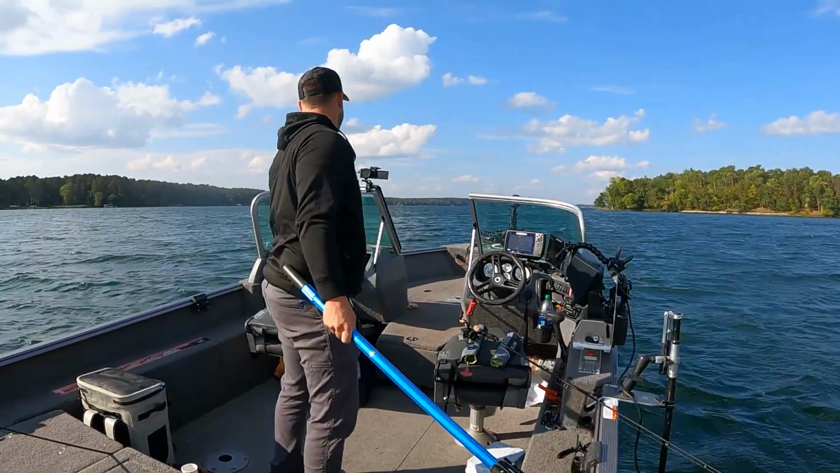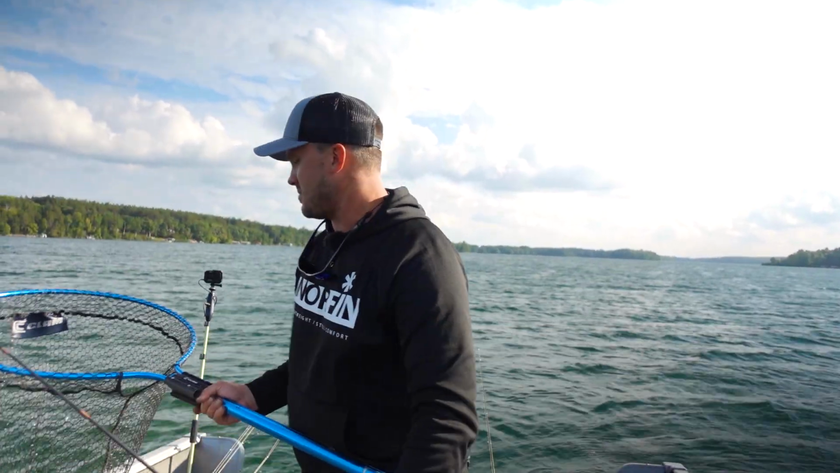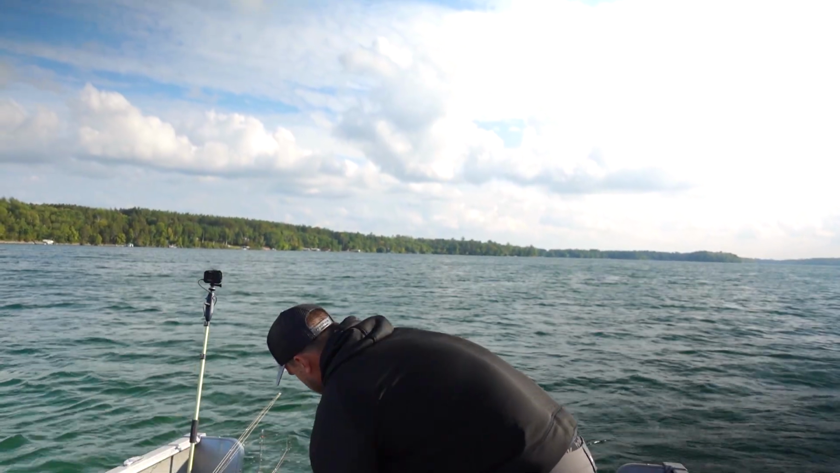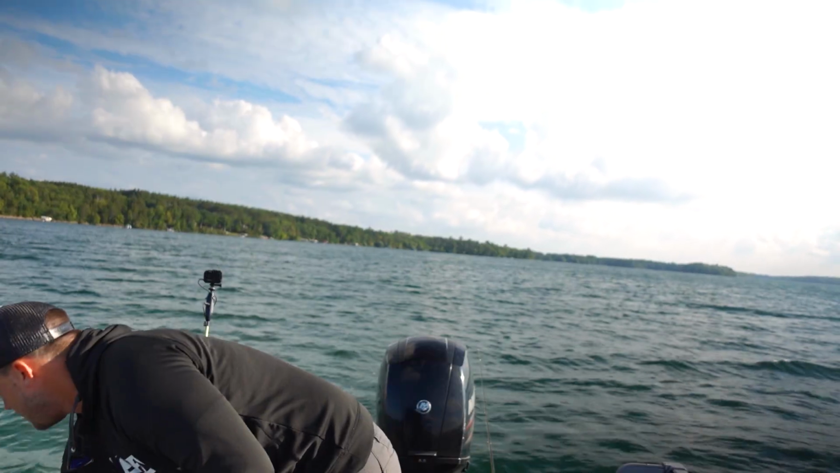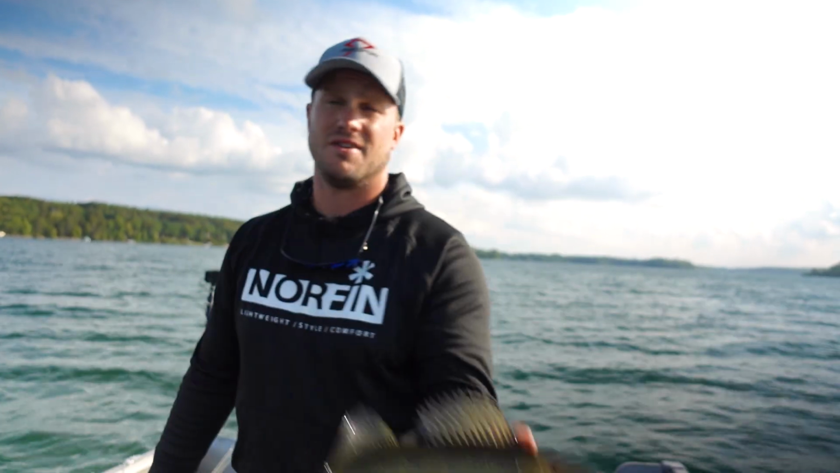Let's see, everything's still recording. Those ones, you can see these fish were a little bit higher on top of this weed edge. So they were still kind of hanging on the weed edge, but they were a little bit higher. That guy took it pretty good. Another great fish.